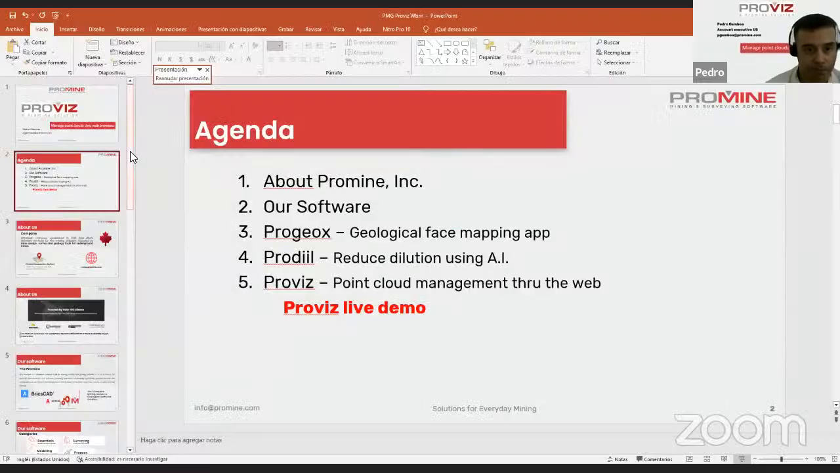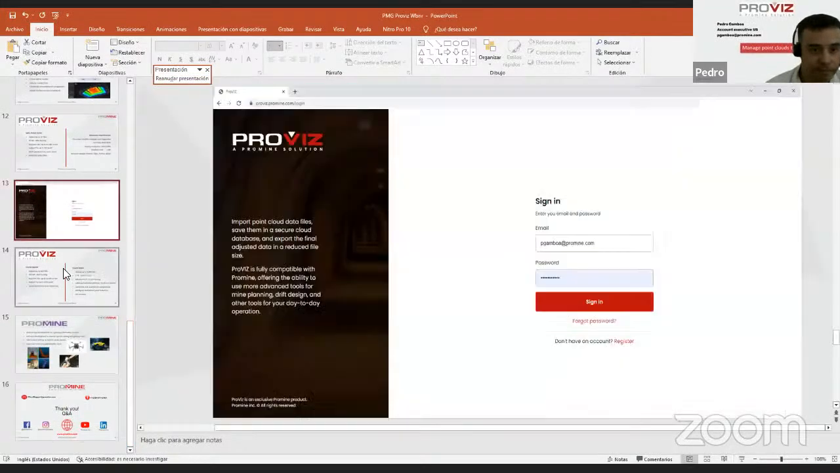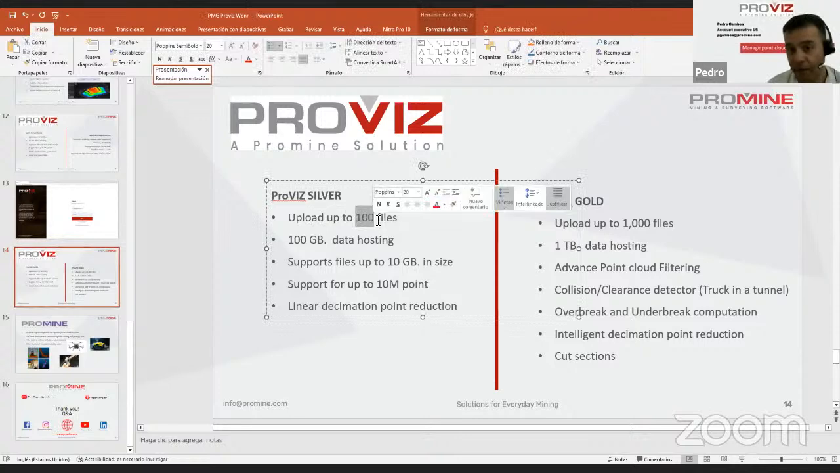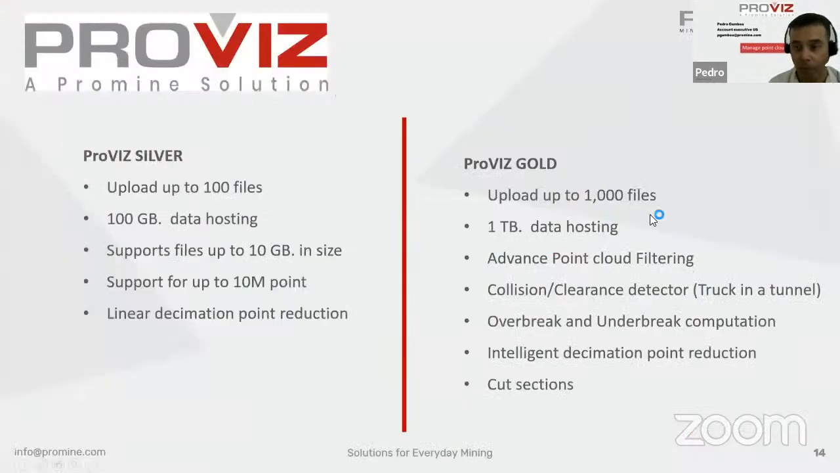Okay, so back to our presentation. Besides Proviz Basic, we also have a Proviz Silver and a Proviz Gold. Both have the same capabilities of Proviz Basic, but in the case of Proviz Silver, we can upload up to 100 files. In Proviz Basic, we can upload up to 1,000 files.